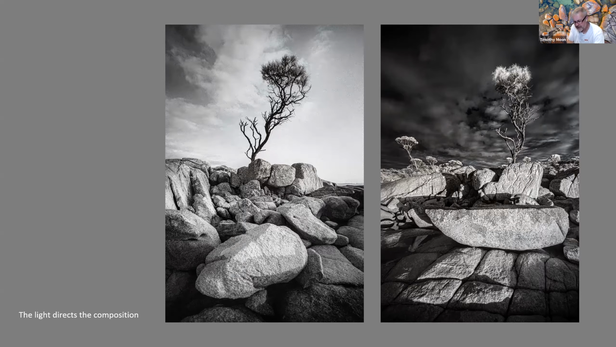The actual process of photographing is kind of cool, because the direction of the light, what the light is doing, actually dictates the composition to you. So if I was doing a normal shot in the natural visible spectrum, I'd say, well, I quite like the composition on the right, because I like the rock making the boat. I like the tree sitting on top of the boat, and I want to capture that composition. But the light conditions weren't doing that.